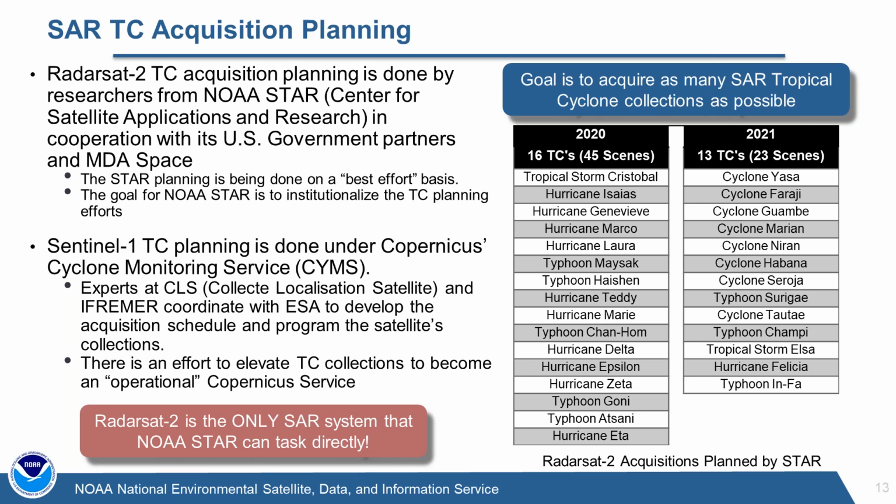We started to do cyclone chasing in earnest in July of 2020, and for the second half of 2020 we collected 16 tropical cyclones, a total of 45 scenes on approximately 27 dates, from a variety of basins over a variety of storms: the Western Pacific, the Atlantic, the Gulf of Mexico.